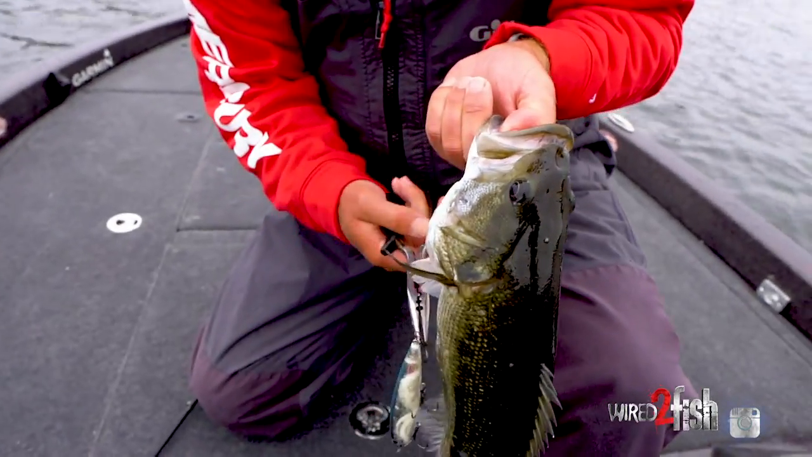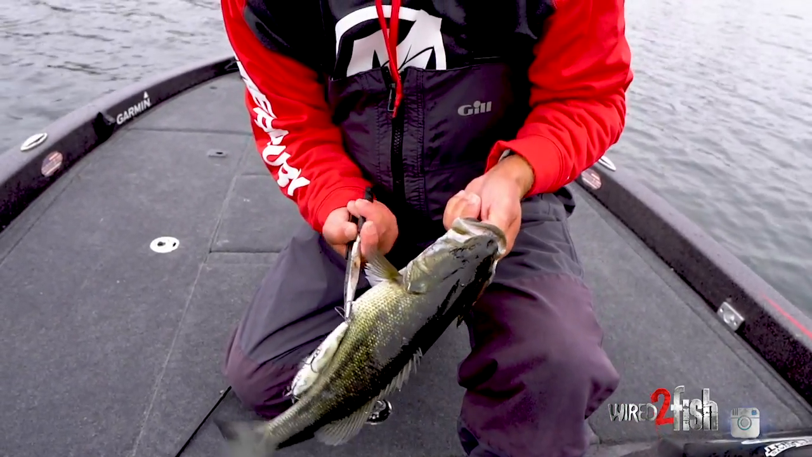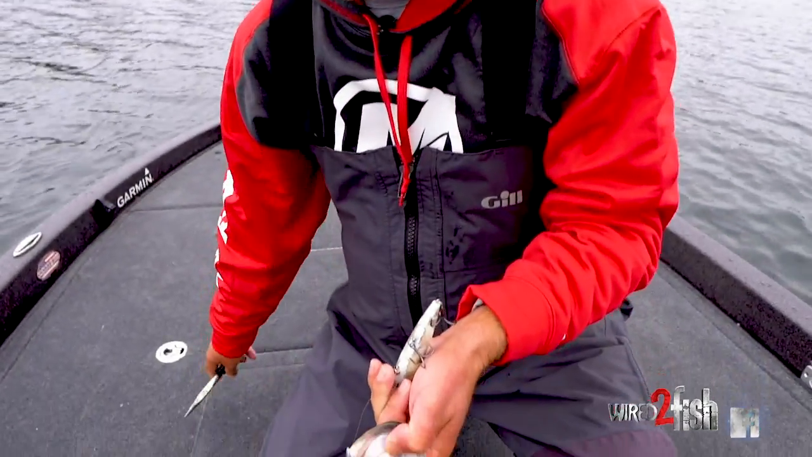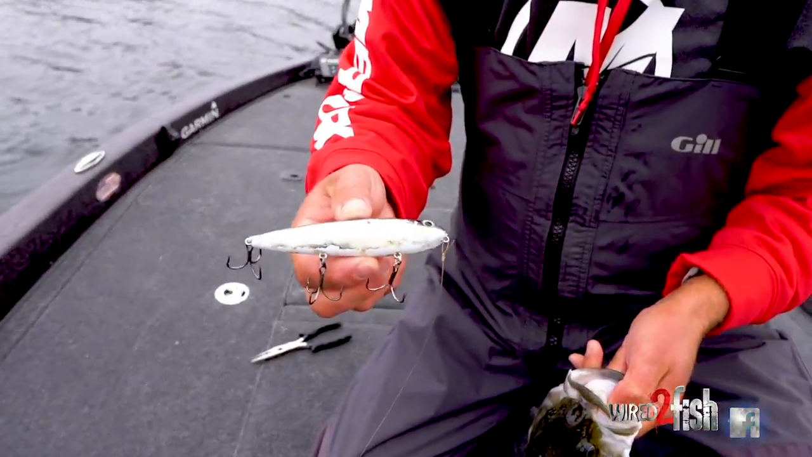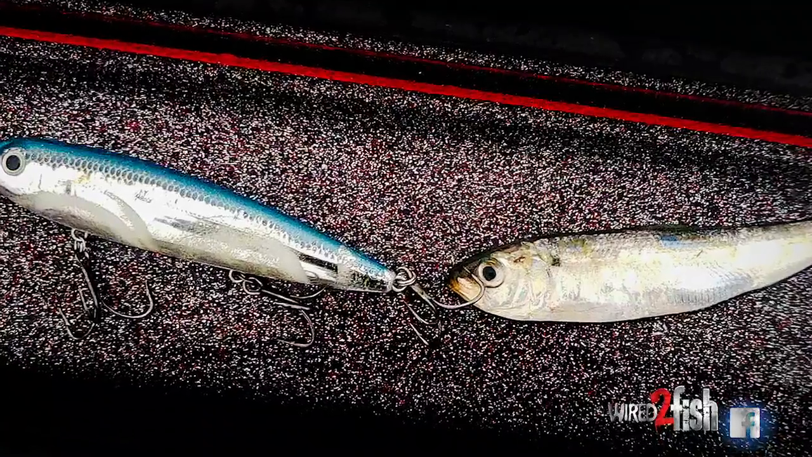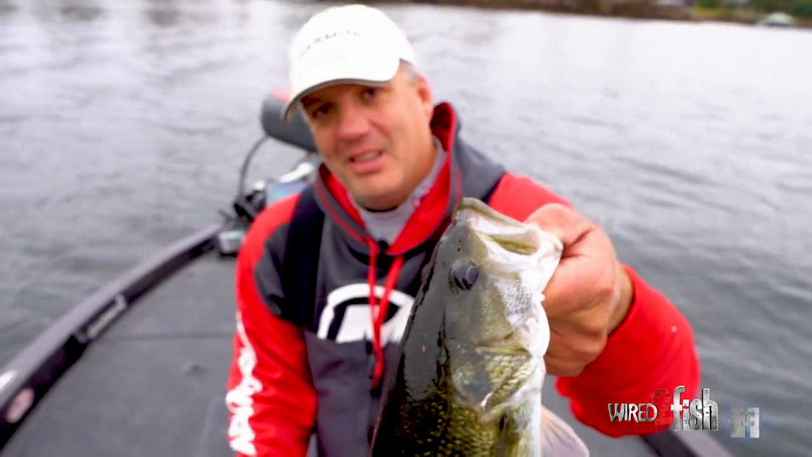It's a Strike King Sexy Dawg Chrome Sexy Shad, and it is the closest thing that I have found to matching the blueback herring on the lake. It's the exact same size, and for the most part the color, even though the color's been kind of eaten off of this one. If we see a blueback today, you hold it up, it's basically a carbon copy. That's what you're able to do with the Panoptix right there.